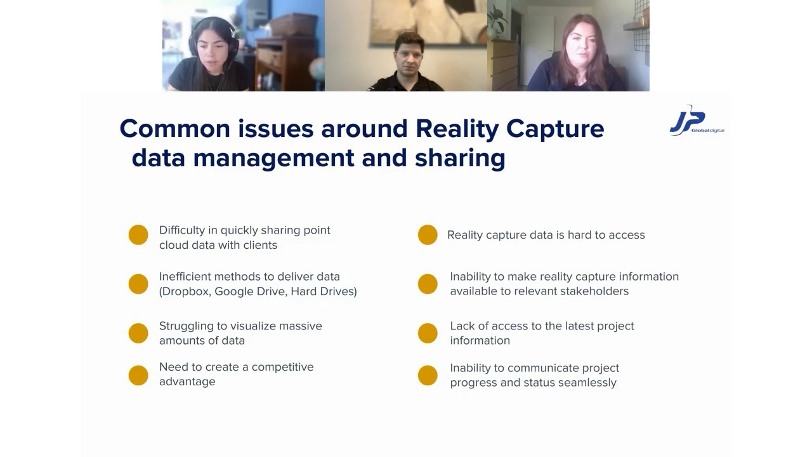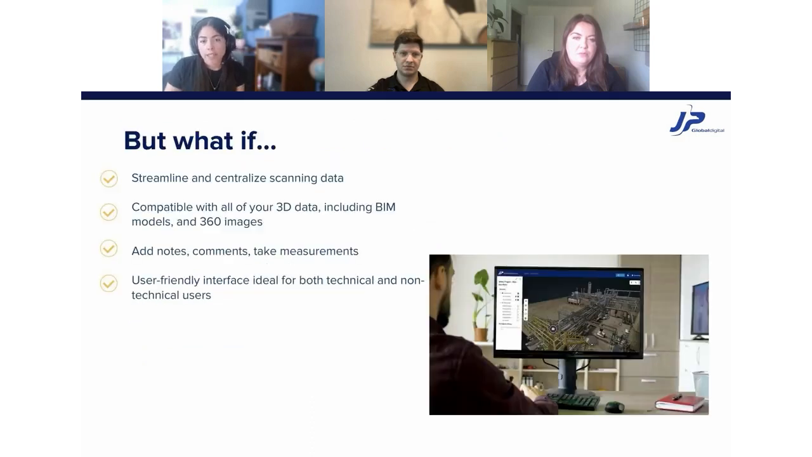Okay, so what if you could have all of this data streamlined and centralized in one place, in a place that's compatible with all your 3D data, including BIM models for those who use it, and 360 images, a place where you can add comments, notes, take measurements, make clippings, everything from a user-friendly interface that's made for both technical and non-technical users.